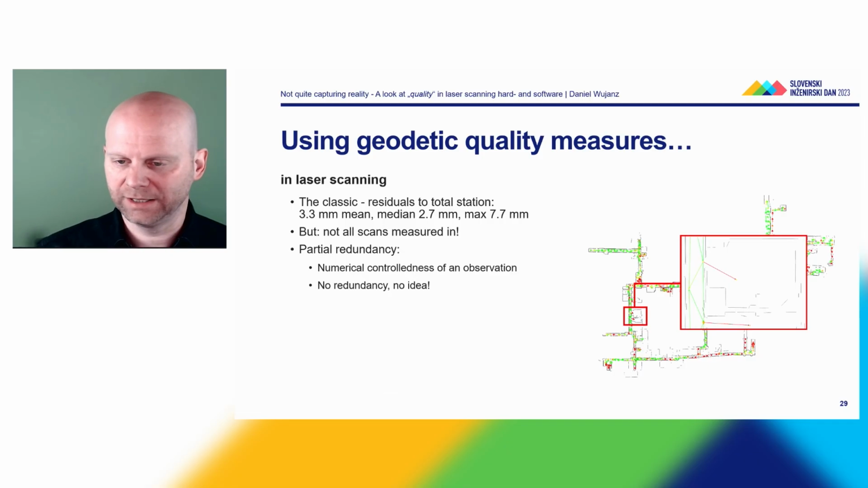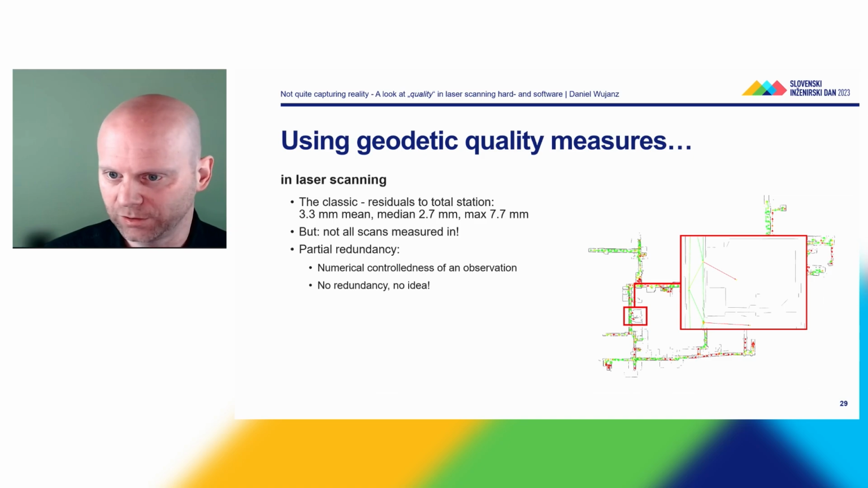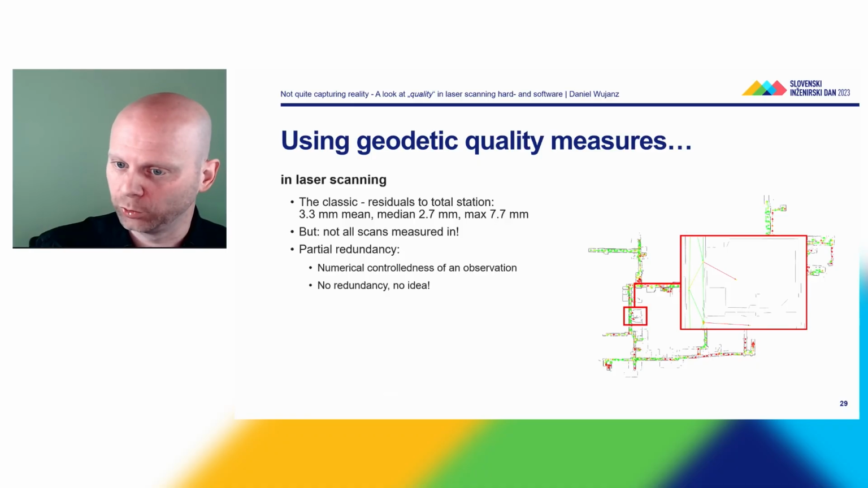You can see this is a part of the network, and I can use geodetic quality measures to identify weak scans in my network. In this magnified area, you can see the colors. You can see green here. This is a scan, this is the next scan, and you can see that these scans are connected by different registrations. So the controlledness of this local part of the network is good.